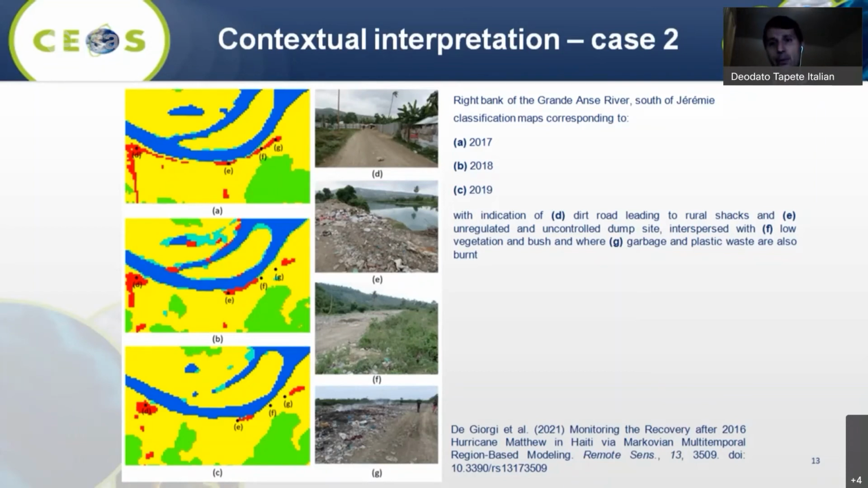So you see, for example, in this case, the classification maps were obtained using Markovian multi-temporal region-based modeling, combining SAR data from COSMO-SkyMed and Pleiades data from the multispectral point of view. Very accurate, but of course, if you do not interpret these signals accounting for the context, you would expect these as signals of new urbanization along the river, maybe referring to an increase of potential elements at risk.